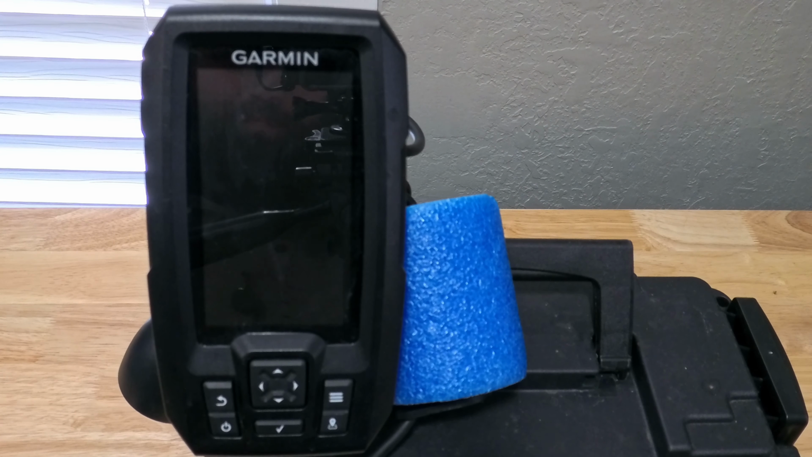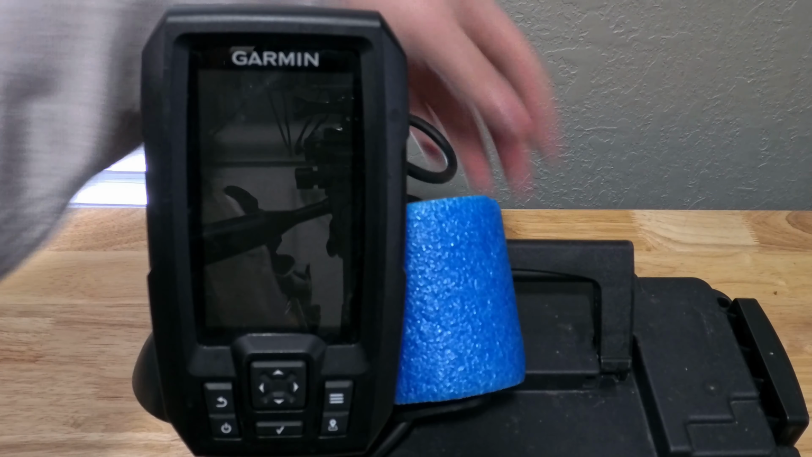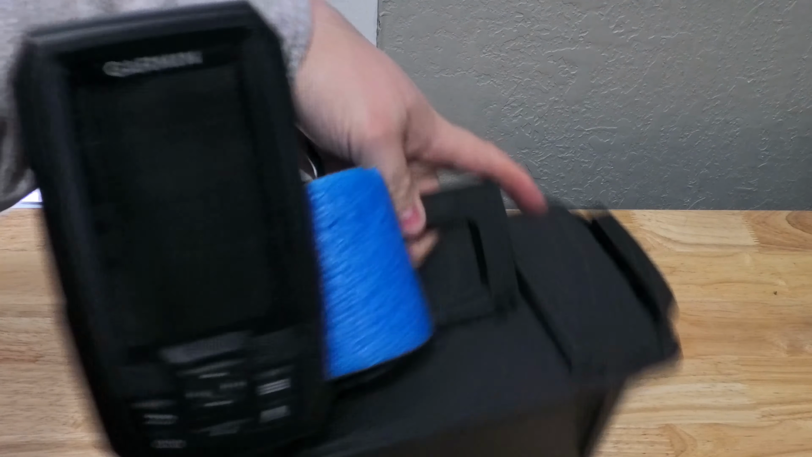It does come with a power data cable. It does come with the mount that I have on here. It's just a simple tilt and swivel mount. You can move it around however you'd like. I generally just keep it like this. Seems to balance the best on it.